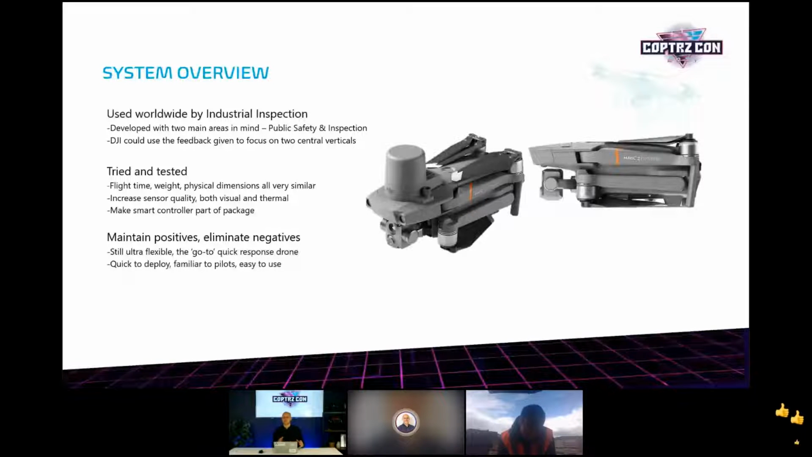And when it comes to an inspection, that's really useful if you're using a zoom function, so that when you zoom in and see something, your drone's not going to start swaying about and lose it. It's all about that stability, really. That's why, when that feature did get announced, it wasn't so much for the survey but for the inspection, it was a really big talking point.